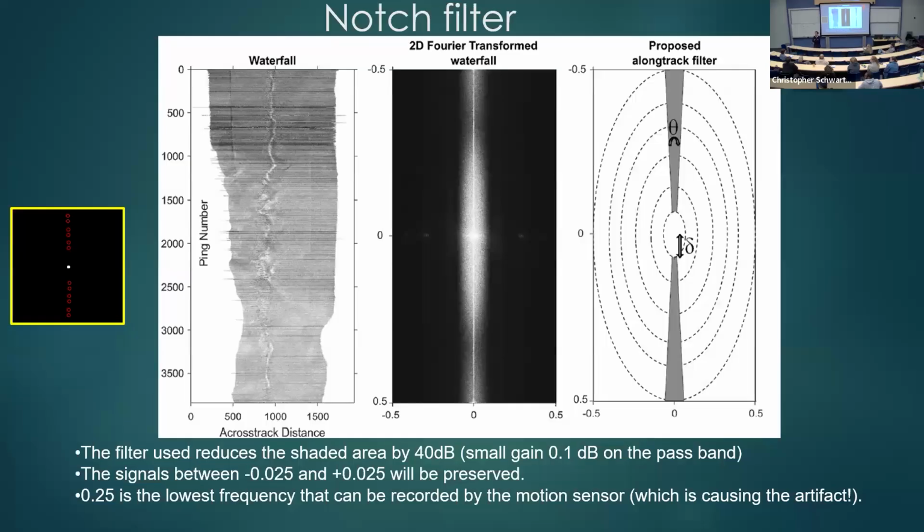What does it look like in the bathymetry? Well, the bathymetry is okay. Definitely okay. You do not see that in the bathymetry. I mean, it's just remarkable that you'd have a motion-induced artifact, or maybe a motion sensor-induced artifact, that doesn't show up in the bathymetry. Yeah.